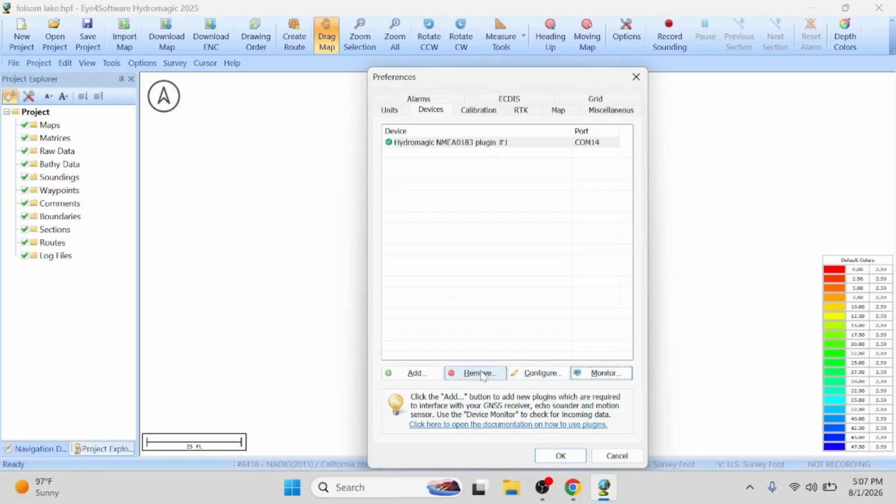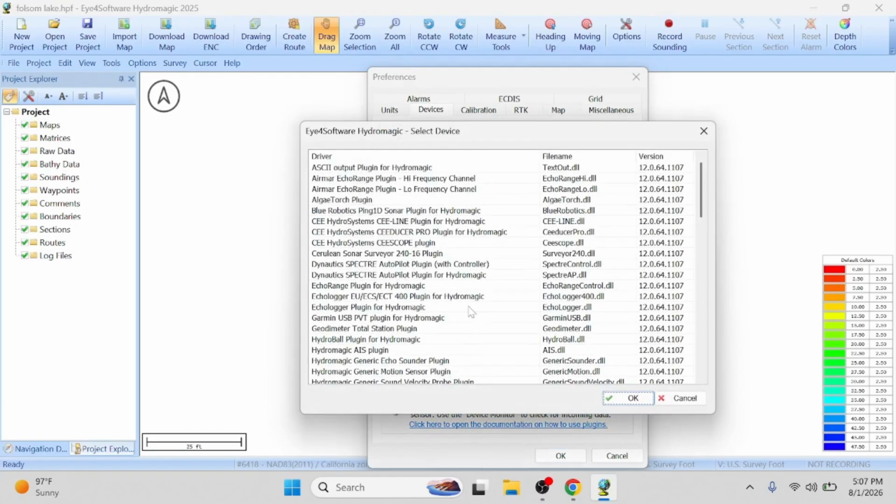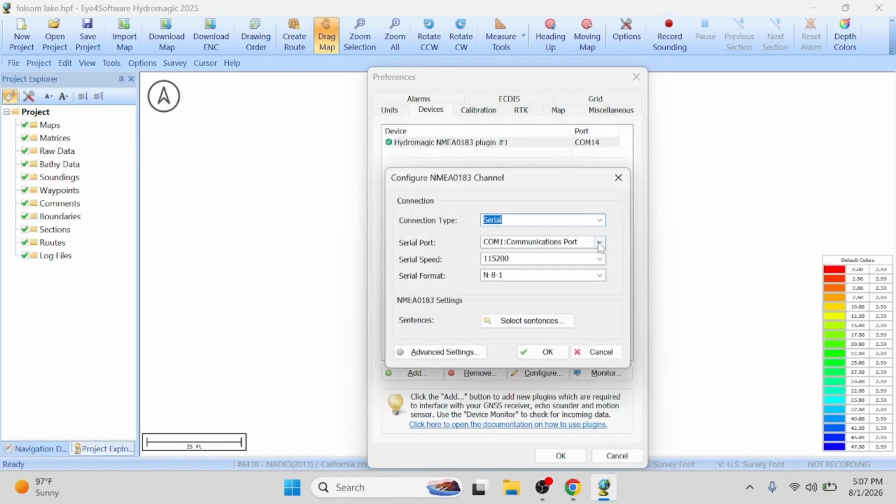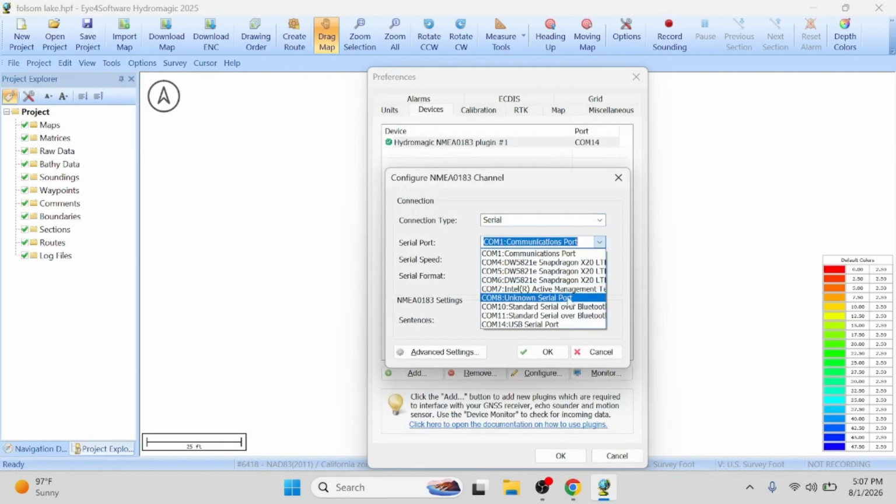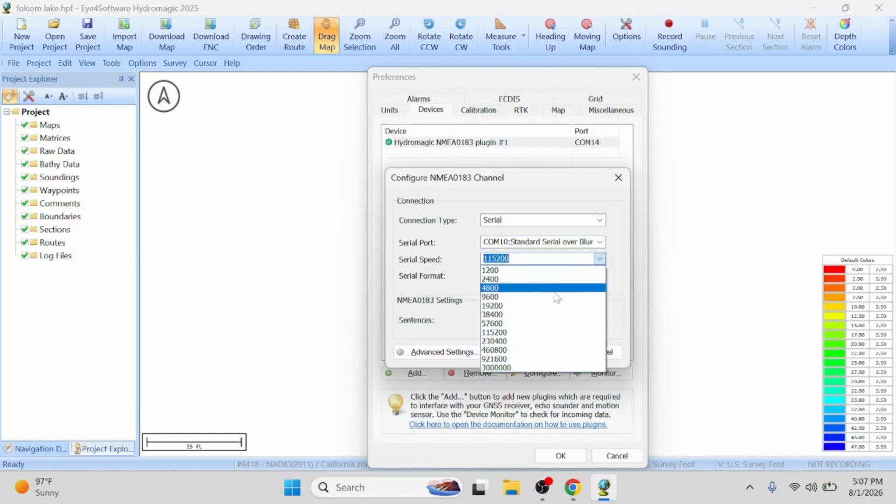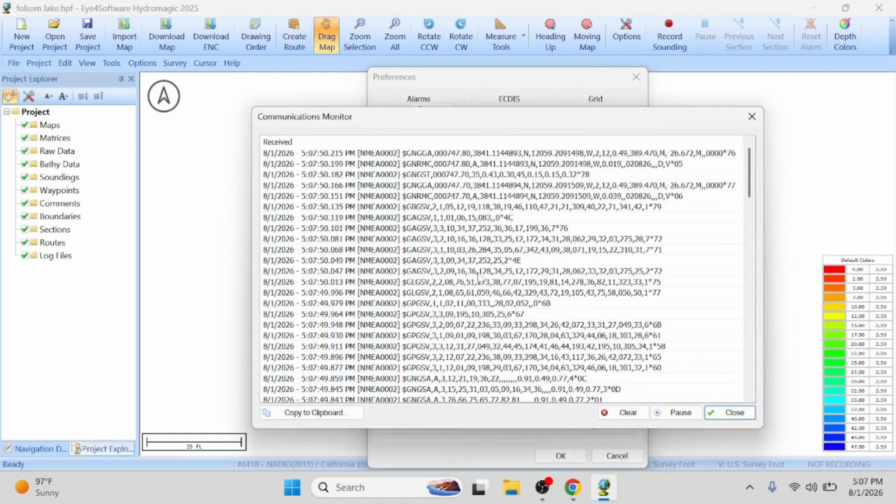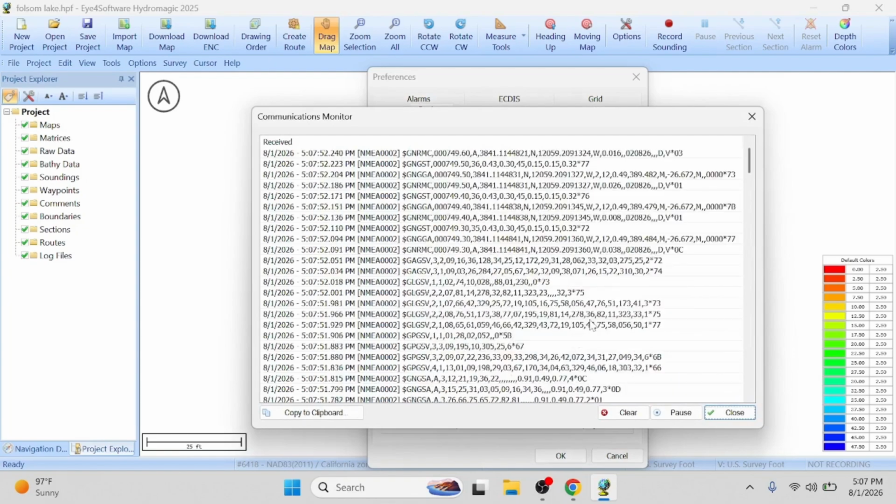So we are going to add another one. We're going to do the NMEA plugin number 2, because now we already confirmed it's COM10. So we know it was 57600. I'm gonna hit OK and green check mark. Let's check the data. Okay, I have NMEA. So the string's good.